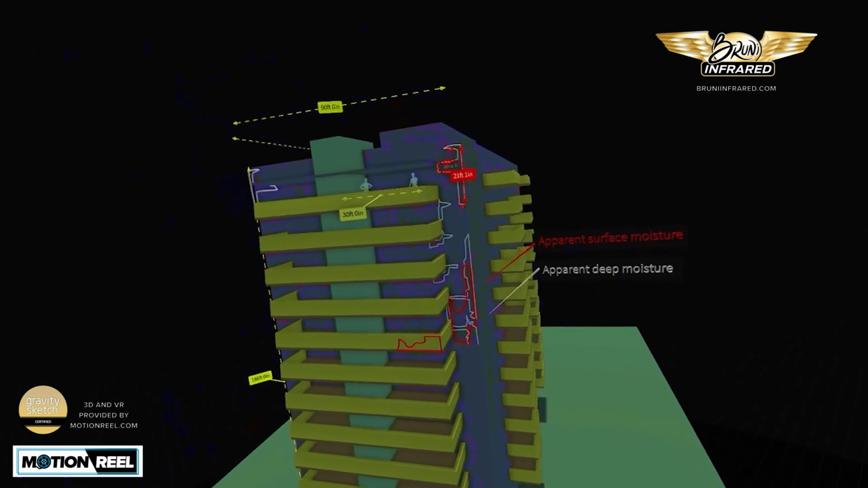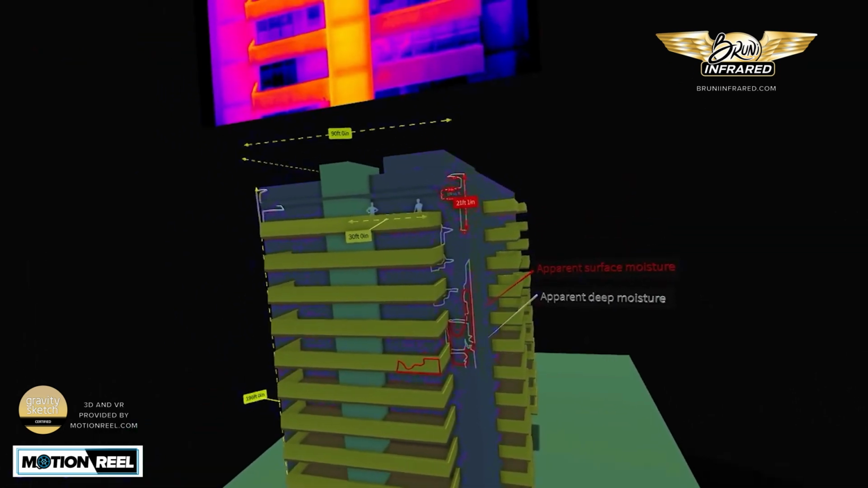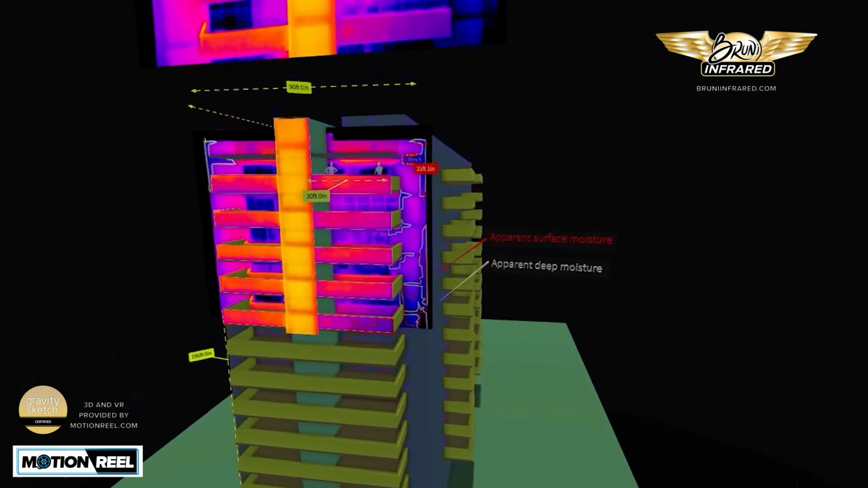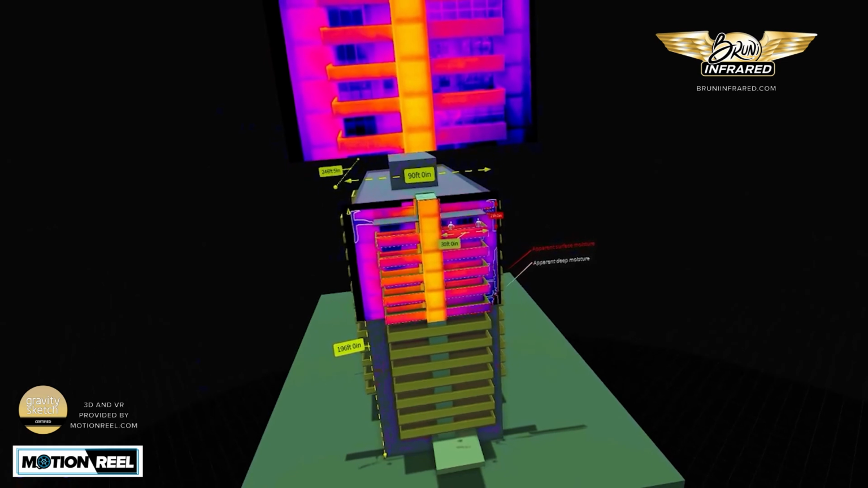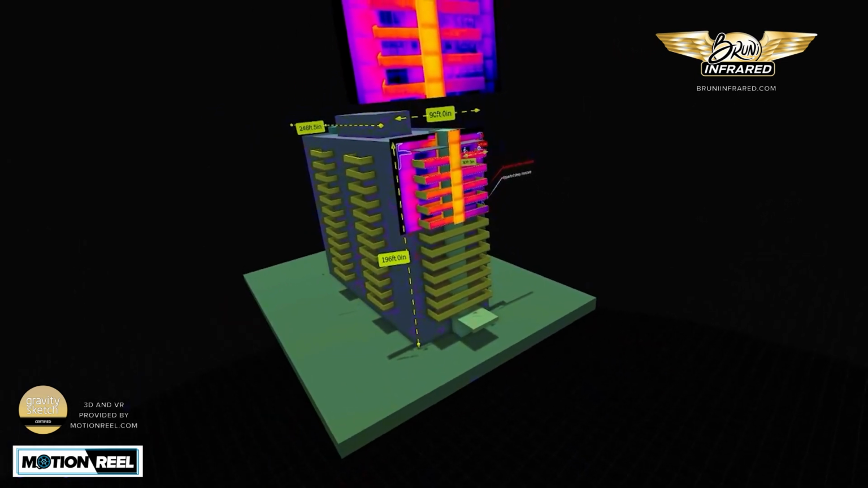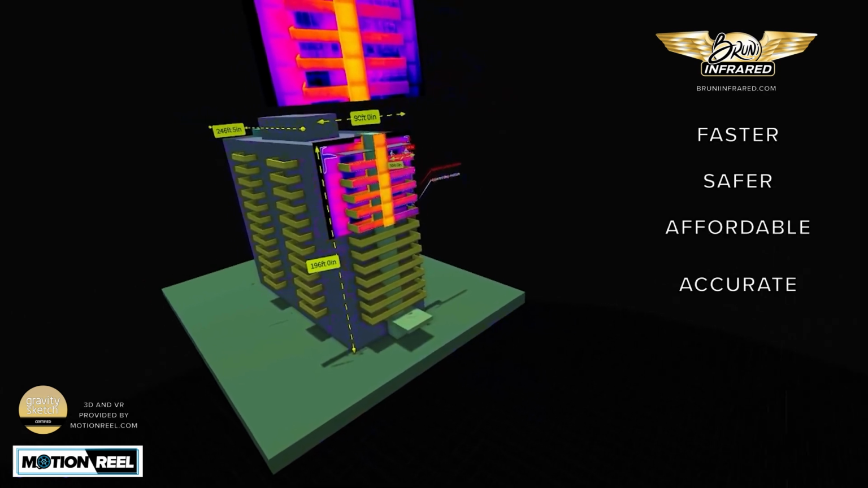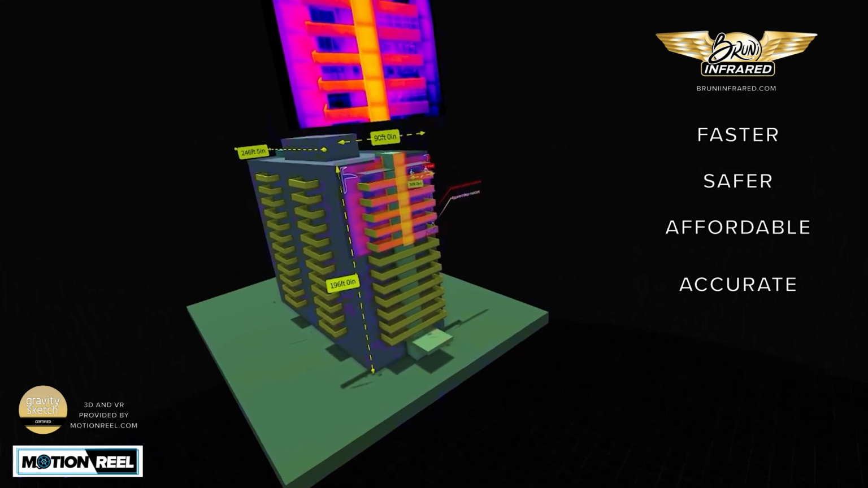This is what we've created for particularly making a complicated subject much easier to explain, much easier to comprehend, and hopefully it's so affordable that you can call for these type inspections more often and keep your building safer and have a better record of the moisture and delamination of stucco and structural integrity of your building. It's faster, it's safer, it's less expensive, and it's accurate.